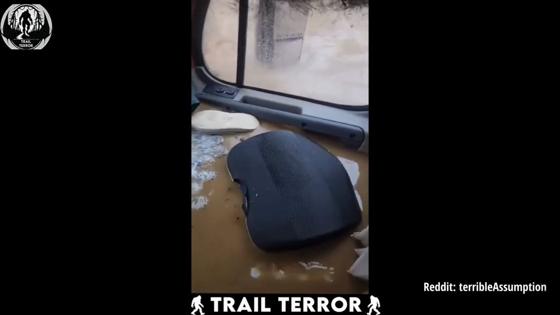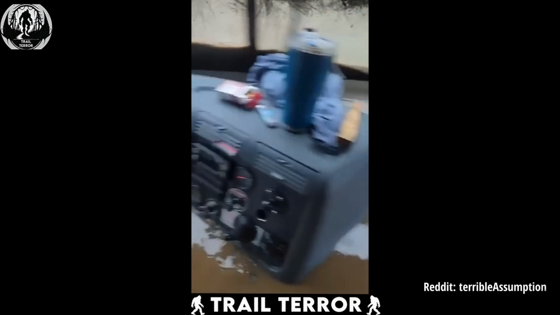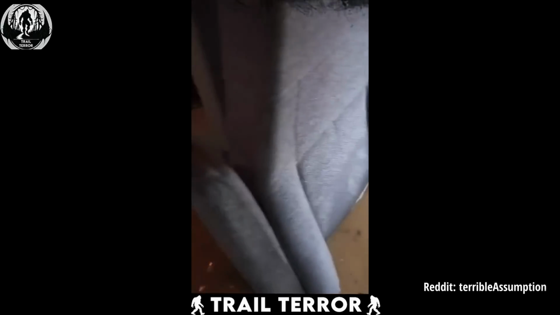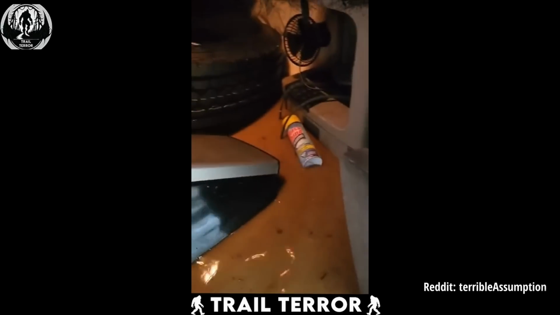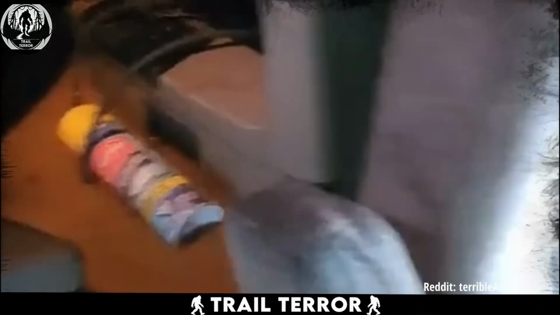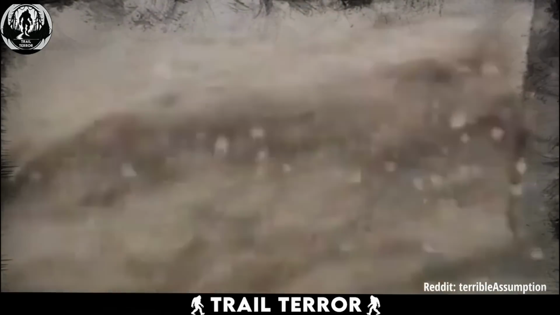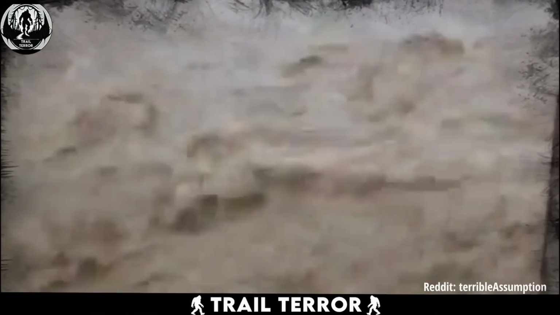The trucker is practically sitting in a pool, with water rising all the way up to the steering wheel. You can hear his heavy breathing, clearly terrified, realizing his truck might not make it through. The panic in his breathing tells you everything you need to know. This is beyond dangerous.